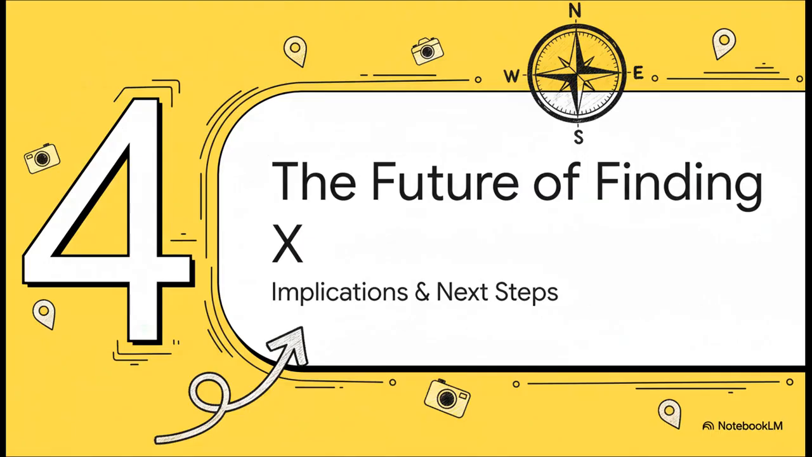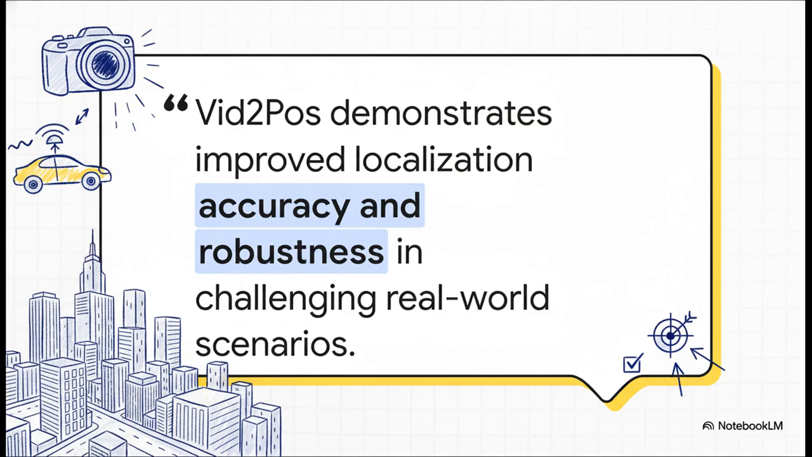Okay, that's really impressive, but let's pull back for a second. What does all this actually mean for the future of how we get around? What's next for this kind of technology? I think the researchers behind this summed it up perfectly. They found that Vid2Pos really does improve how accurately and reliably a system can find itself, especially in those tough city environments where GPS and other things just give up. In other words, it's more accurate and it's tougher.